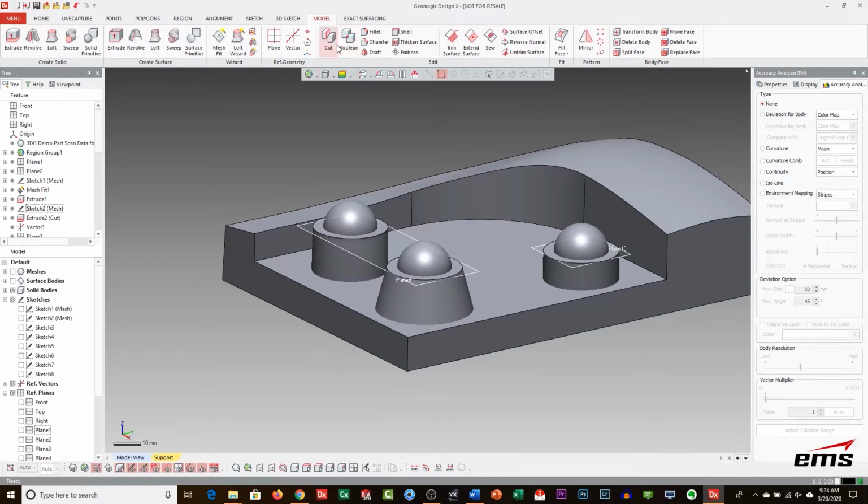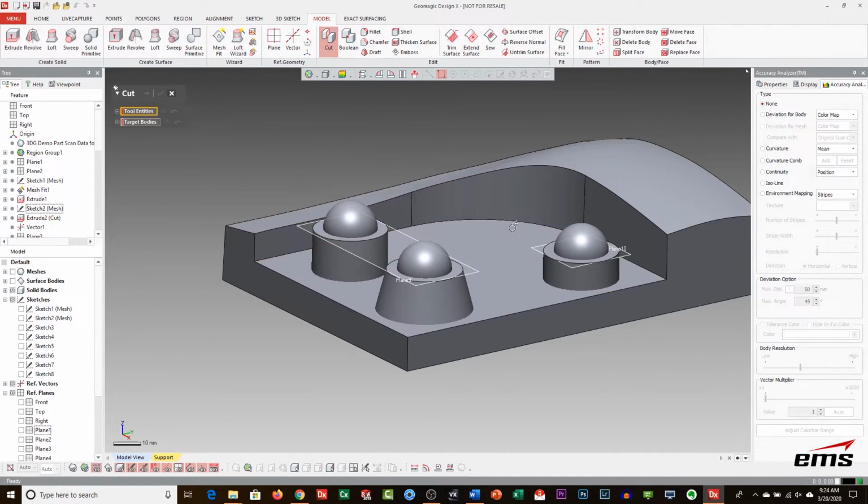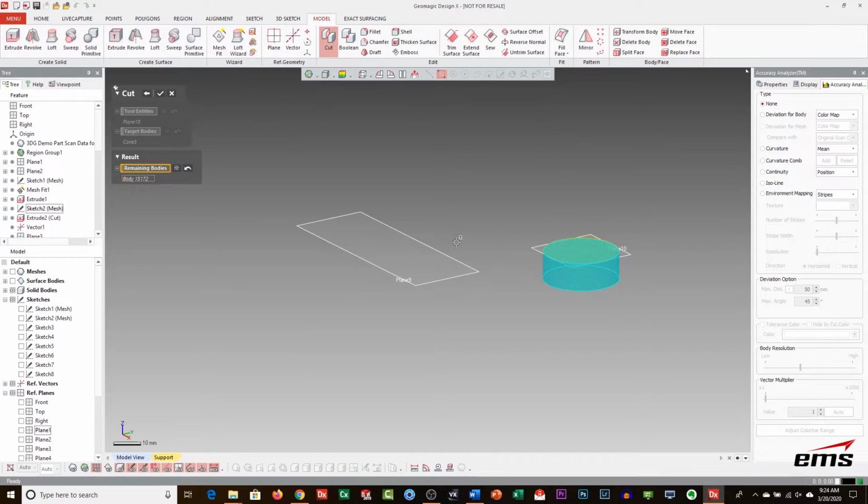And it's going to be the cut command. The tool will be the plane. Target bodies will be this one and this one. And then it's going to ask us what side to keep. And then we'll do the same thing over here. Target body. Next step, what side to keep. It's kind of hard to see because it's so thin, but I'm picking. You can kind of see the bottom piece there.